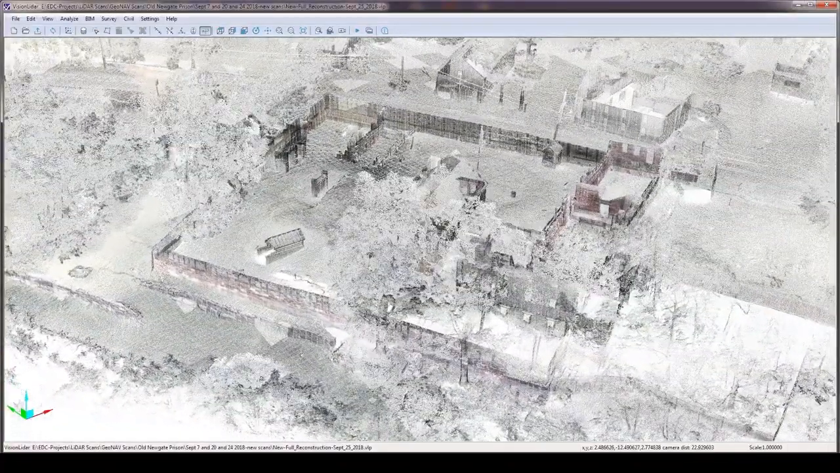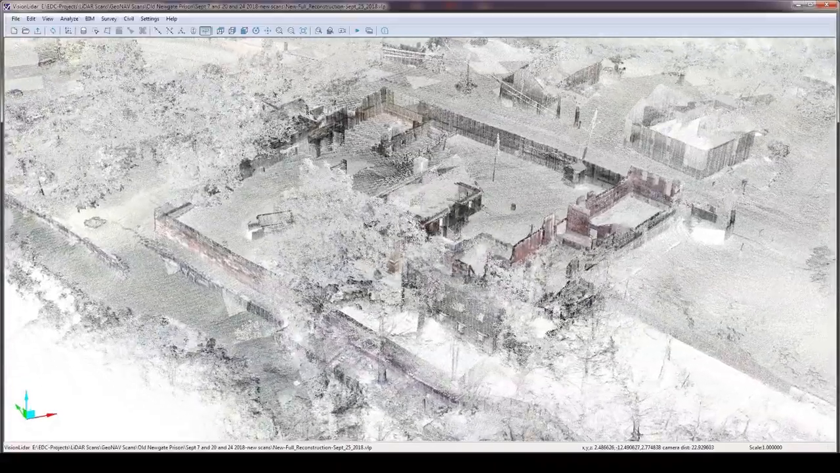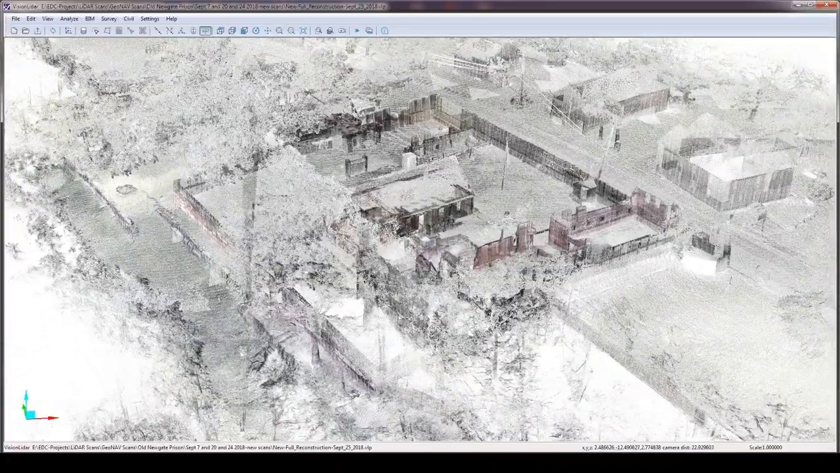The software I chose, VisionLiDAR, created by GeoPlus out of Montreal, Canada, was the best that I could utilize to create what I wanted to do as both a landscape architect, but also as a 3D LiDAR scanning professional.